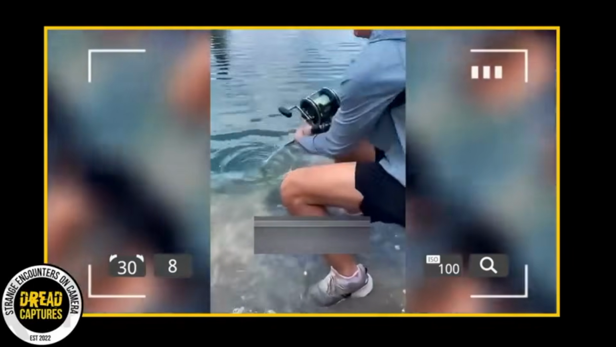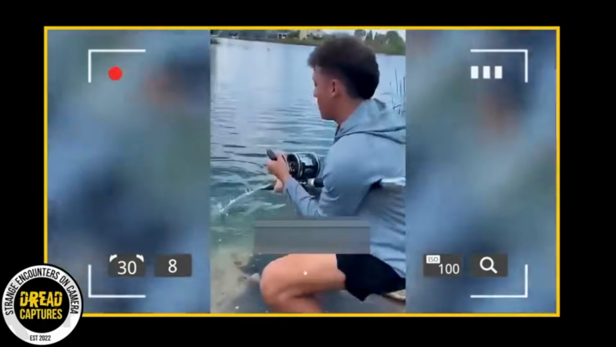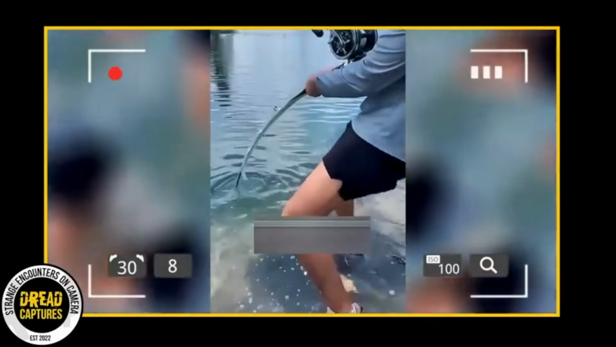He is cranking on this thing. He is struggling, putting all his effort into reeling in his prize. However, the fish proves too challenging to land. So he decides to cut the line, get his tackle box and his pole, and walk away.